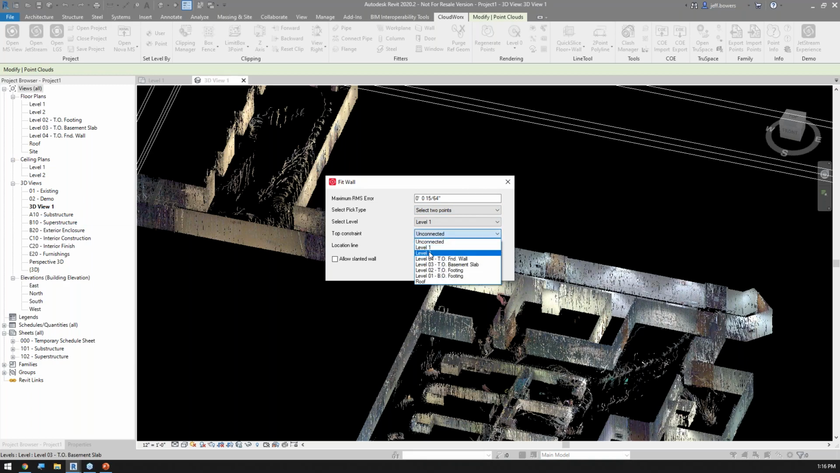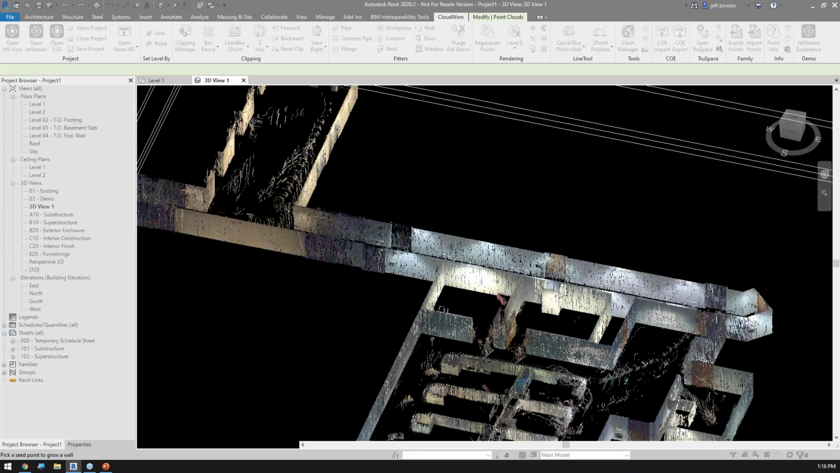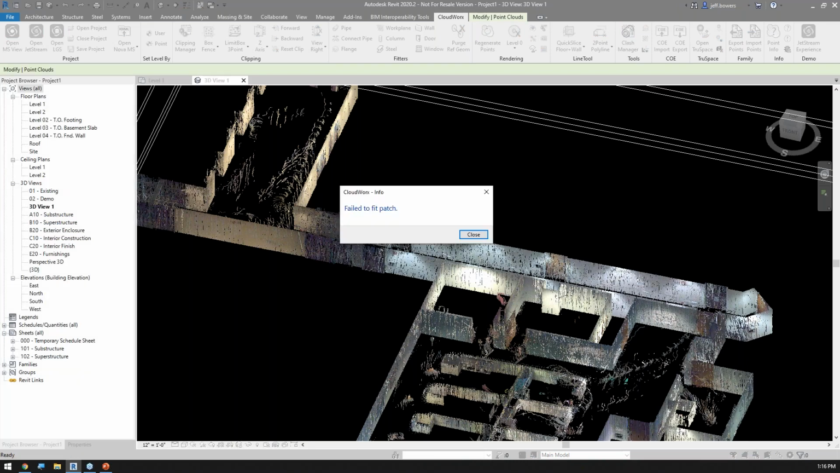Maybe I want it to go from level 1 up to level 2. And maybe I want to do finish face interior. This also gives me the ability to choose or allow it to be a slanted wall. I'm going to say no. So I'm going to hit OK. And I'm going to pick 2 points on that wall.